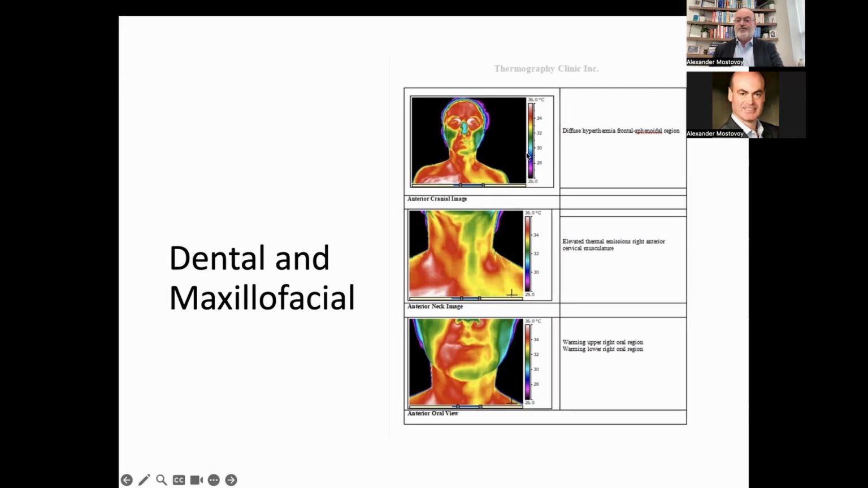So darker colors will be cooler temperatures and lighter colors are warmer temperatures. In this particular case, you can see that there is a very unilateral presentation on the right side of the face and the neck. In this particular case, you're looking at, excuse me, 34, 35 degrees Celsius. Anything over 36 degrees is going to wash out to white. Okay, so that's a very abnormal and unilateral presentation compared to the opposite side.